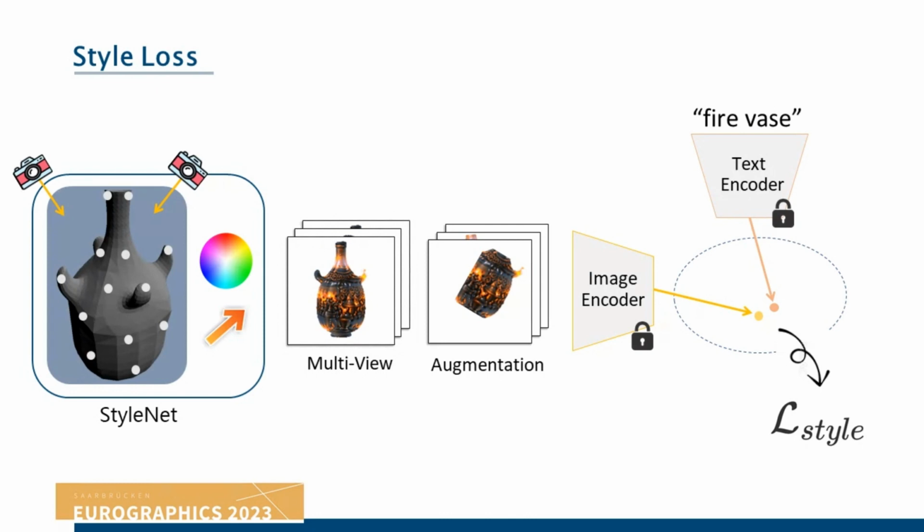The style loss encourages the images to be close to the input text in the joint embedding space of the image and text. When applying the style loss, we also augment images with random perspective transforms and random crops such that our stylization can generate details of various scales.